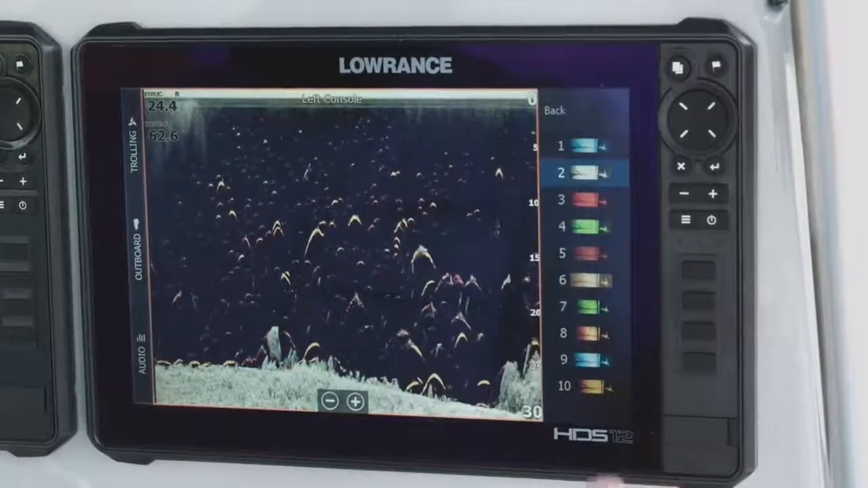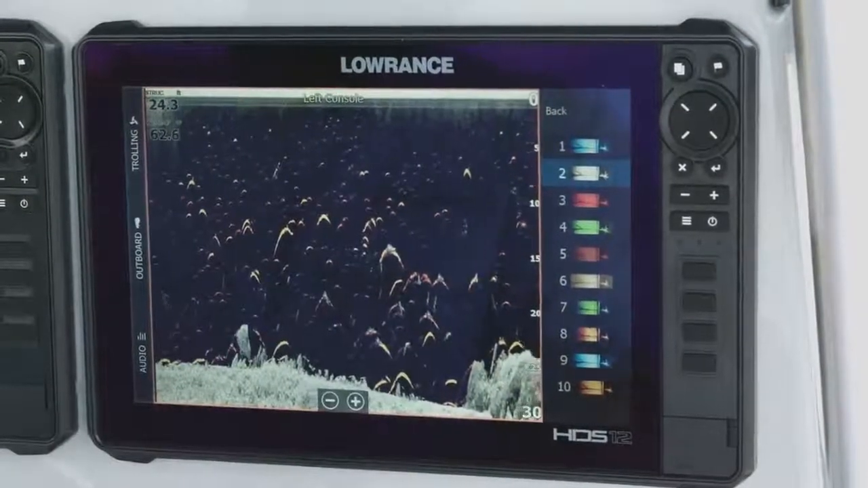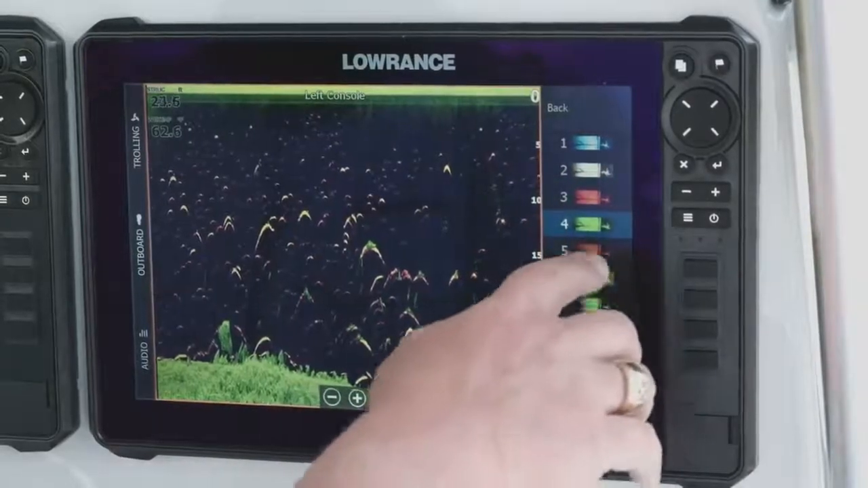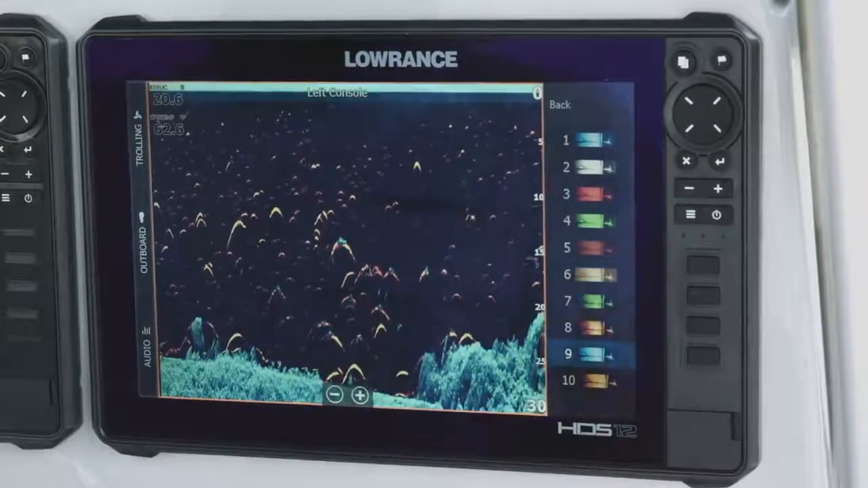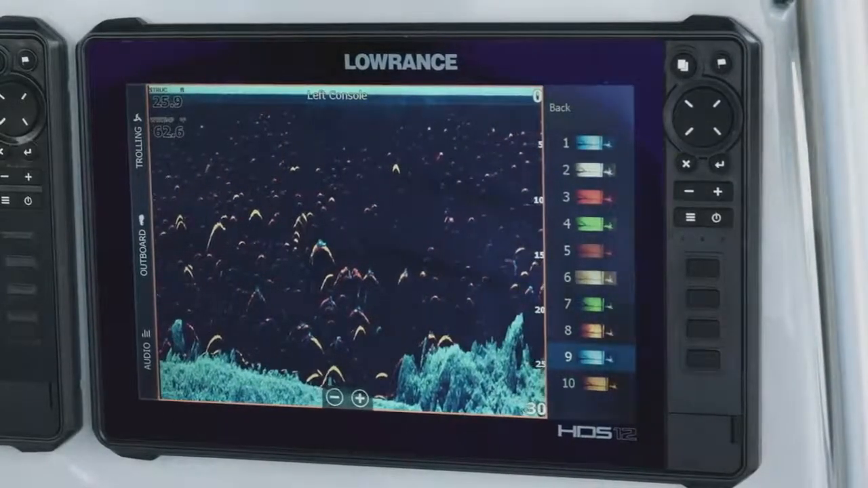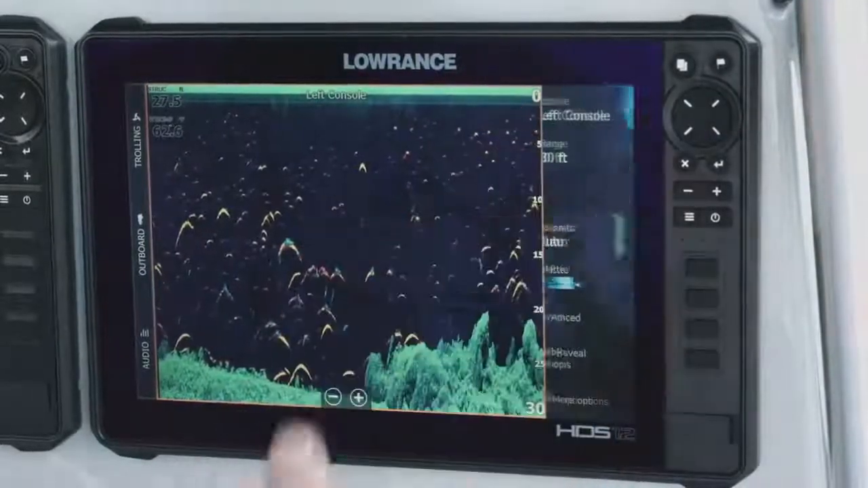You know, here's a white palette. Some people may like this one better because they feel like they can see it better. This one is a really good palette for the daytime. You know, number 4 is another palette that a lot of people use. 5, 6. I mean, they're all really good palettes. It's just going to depend on what you like looking at the best. Don't let somebody tell you you have to use this palette color. Choose what's best for you and what you like to look at, because you're the one on the water with it, not them.